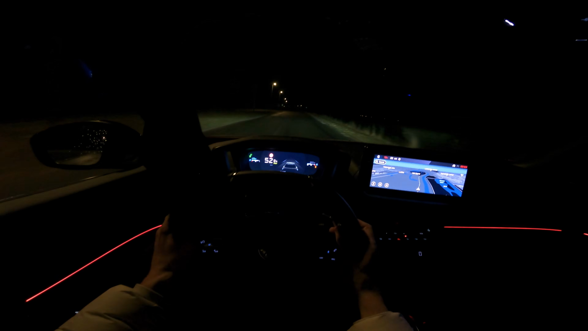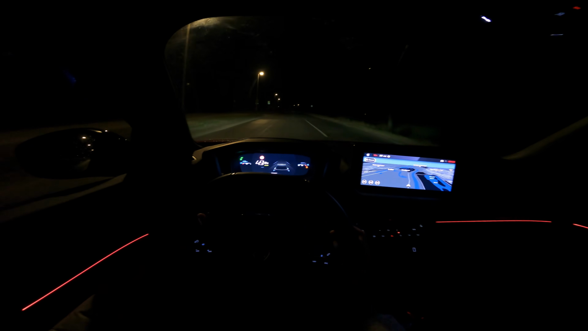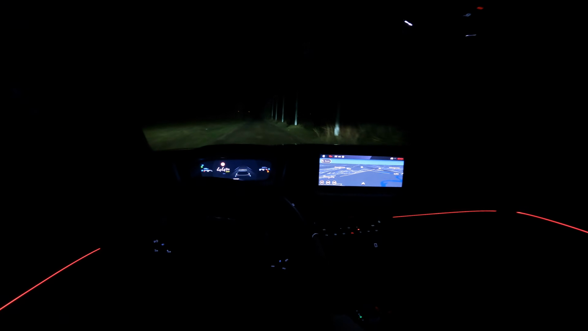Okay, so we're coming to this part where there are no street lights. Well, the performance is, I would say, wow, quite good. The long beam is very long. Yeah, let me stop here.